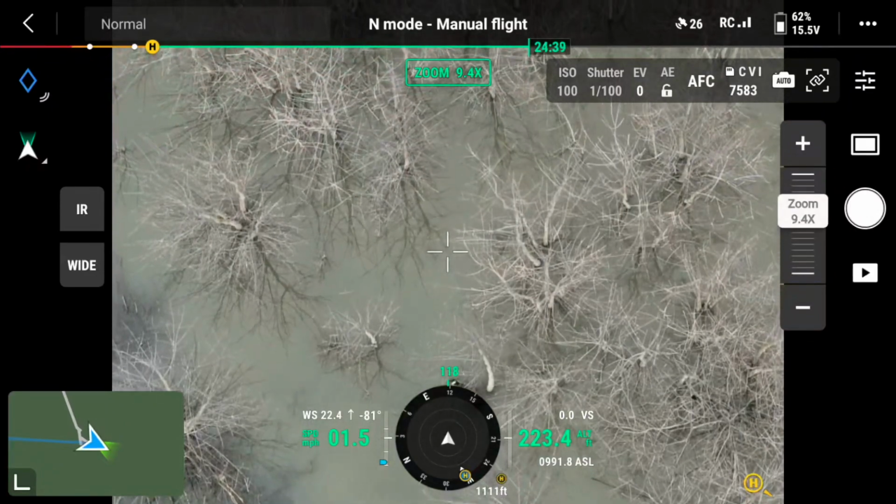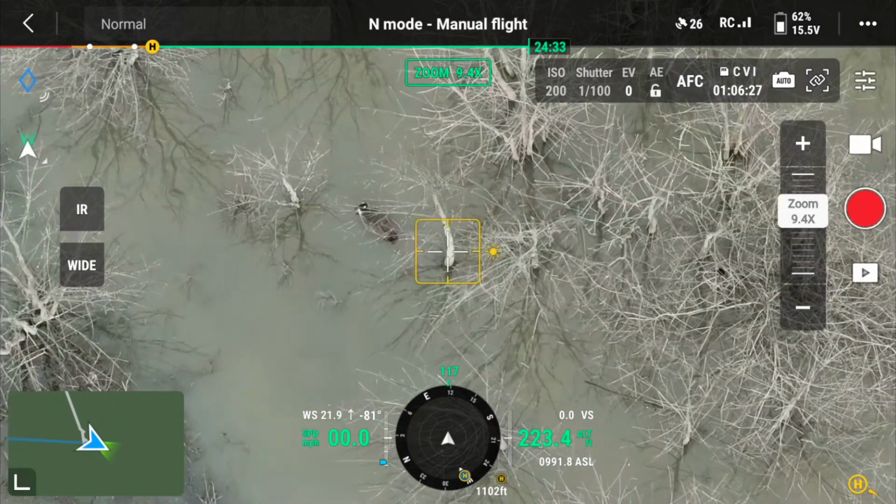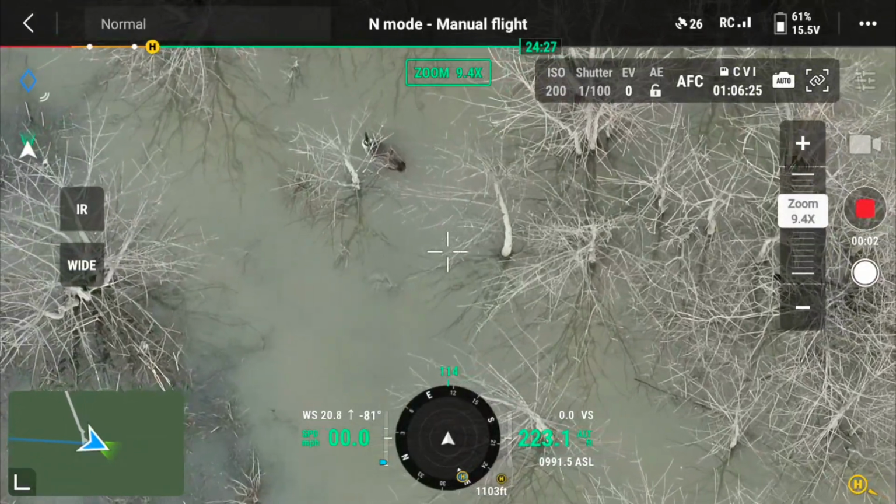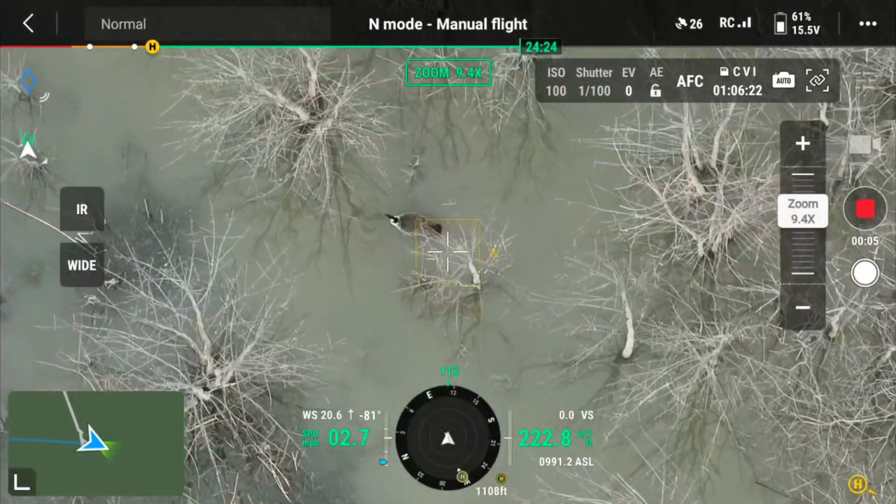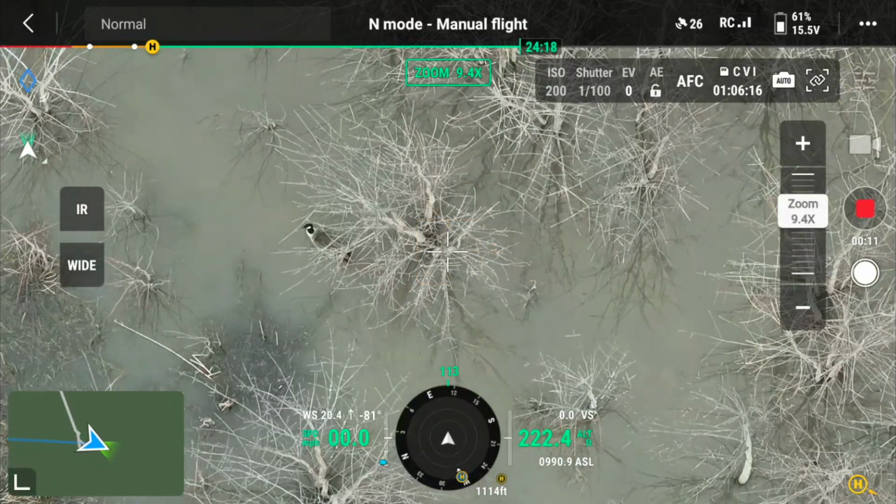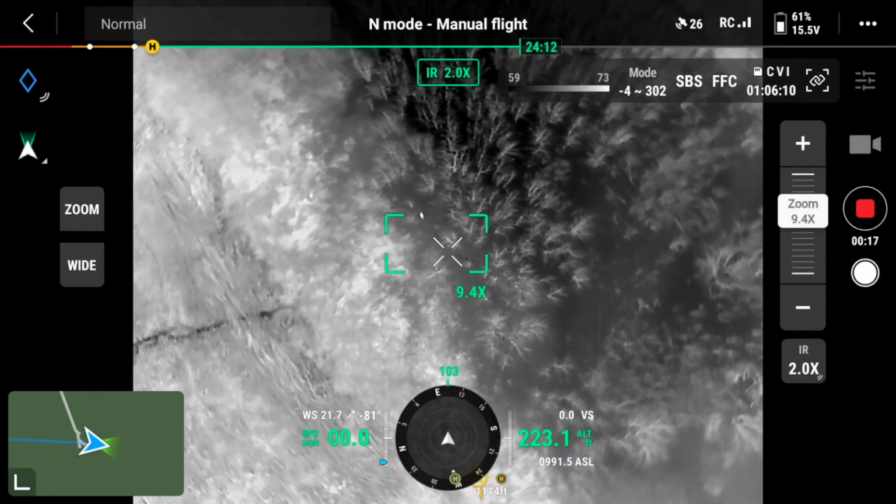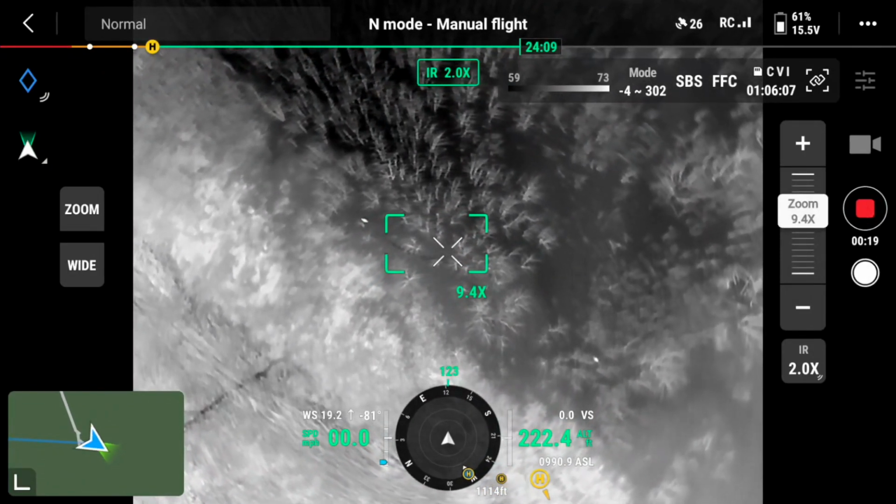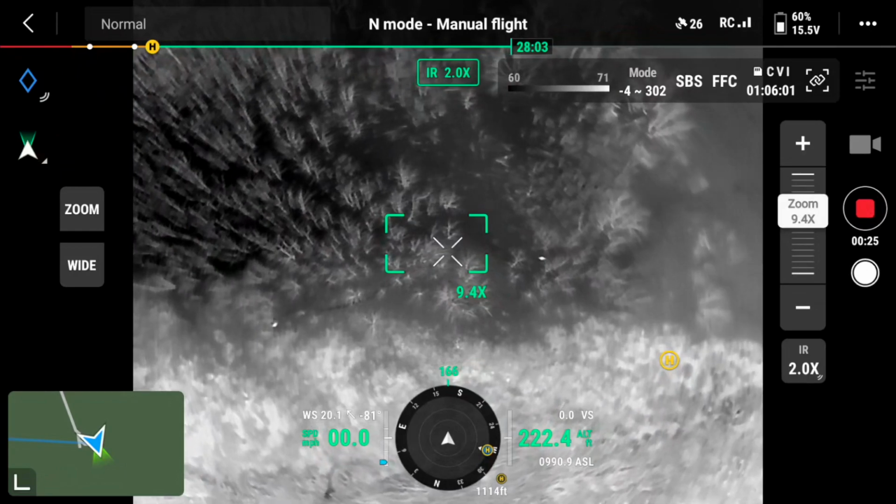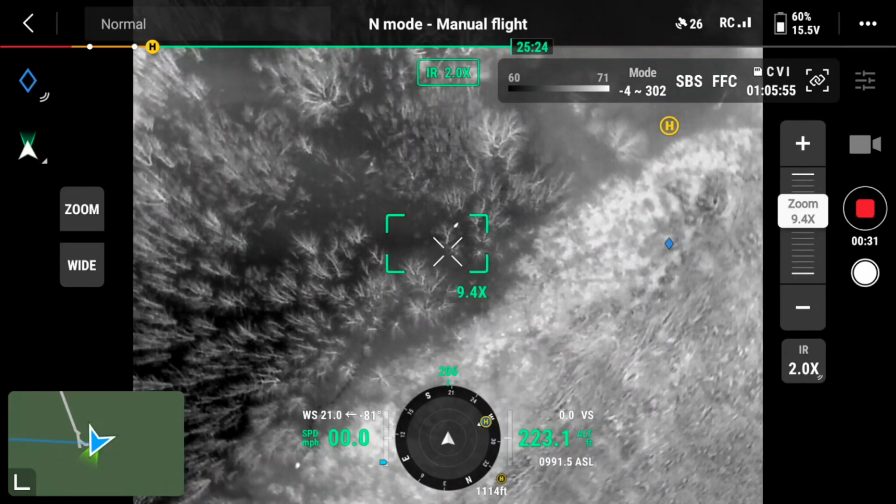So, zoomed at 9x, pretty much above the goose. Absolutely no disturbance at all, no impact, and this goose is just kind of cruising through here looking for stuff to eat, which was cool. The water's cold, the goose is relatively warm, and shows up very good on IR. I was led to believe, incorrectly, that waterfowl are difficult to see with IR because of the insulation factor of the feathers and the down, but I didn't find that to be the case at all.